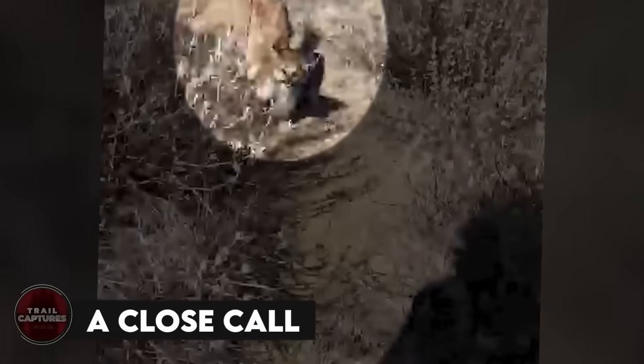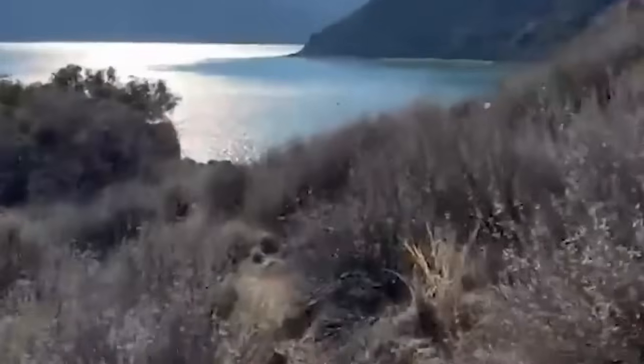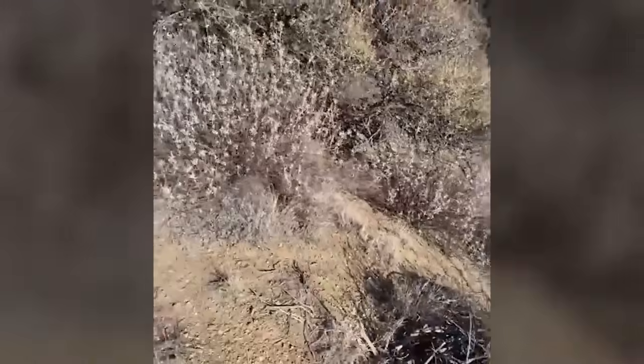A close call. Imagine a man was having a great time hiking in the mountains, feeling all one with nature. But guess what? His peaceful adventure took a wild turn when he realized he was being chased by a mountain lion. Can you imagine the adrenaline rush? He ran for his life as soon as he saw and heard the lion following him. Luckily, he scared the lion away with a mighty roar.